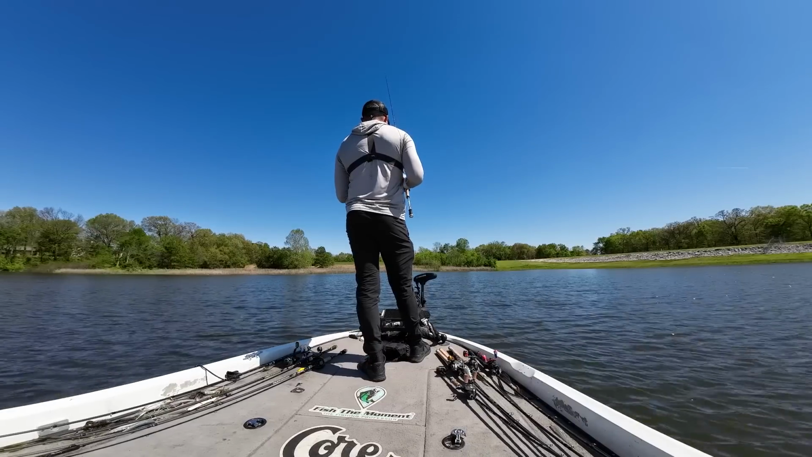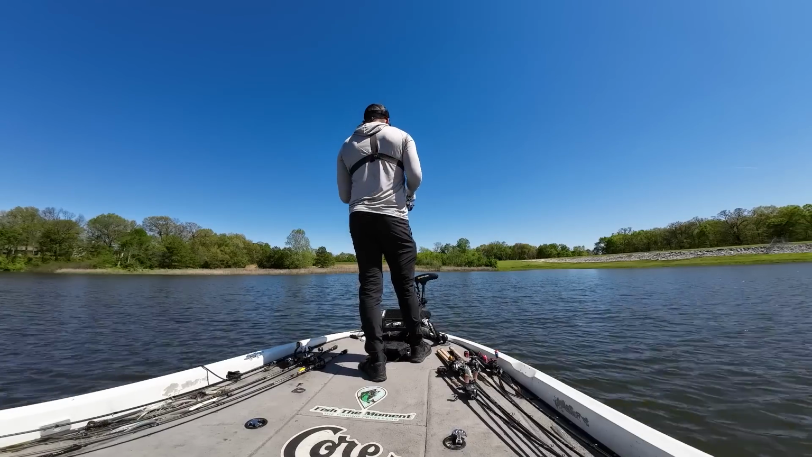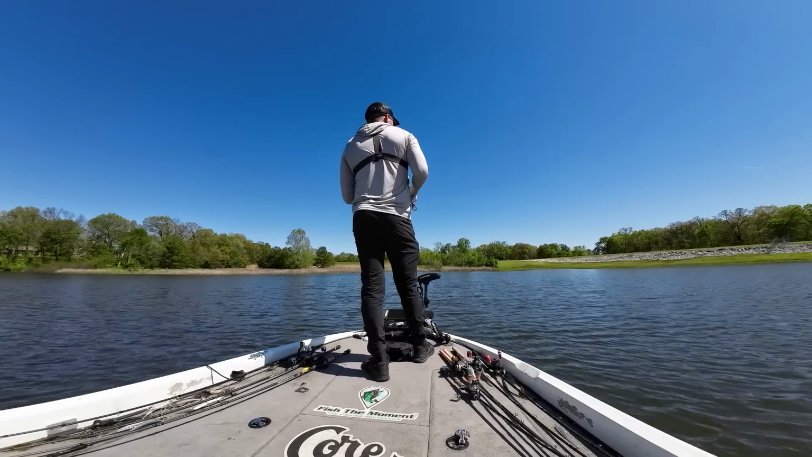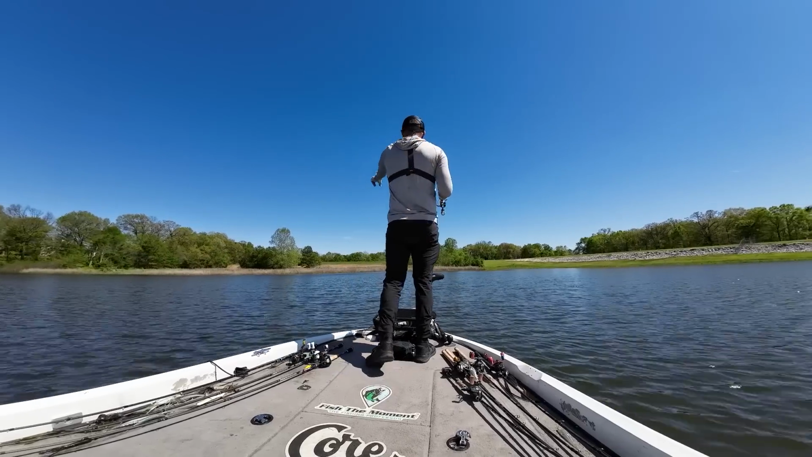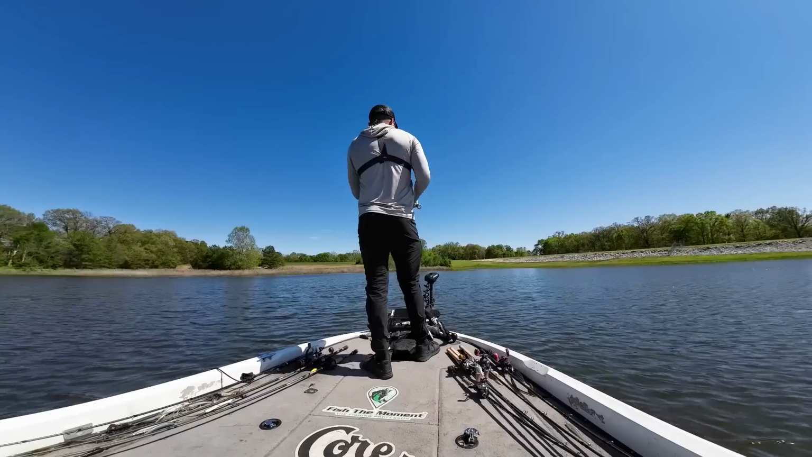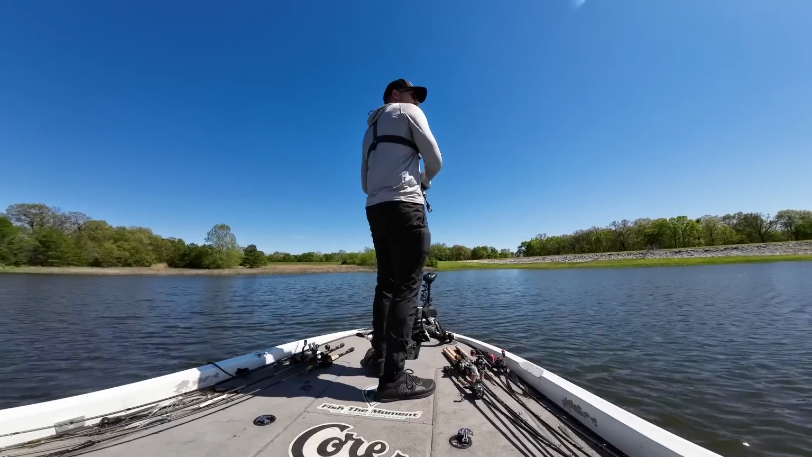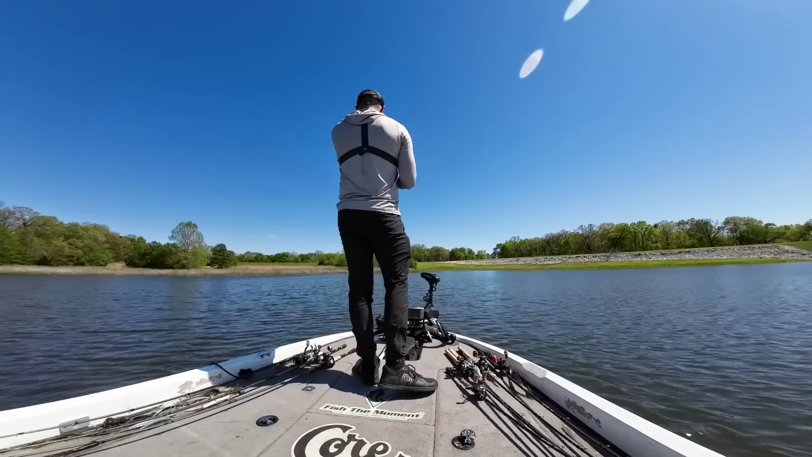Find a spot where you can catch multiple fish, you can catch some good quality fish, and it's not being pressured by other anglers. I mean, there have been probably 10 boats that have come into this pocket here and fished all the shoreline here. There's a little culvert in there that spits out some water. People have been fishing that. They've been fishing this riprap over here. I mean, boats have been circling this all day. No one's been casting right where I'm casting.